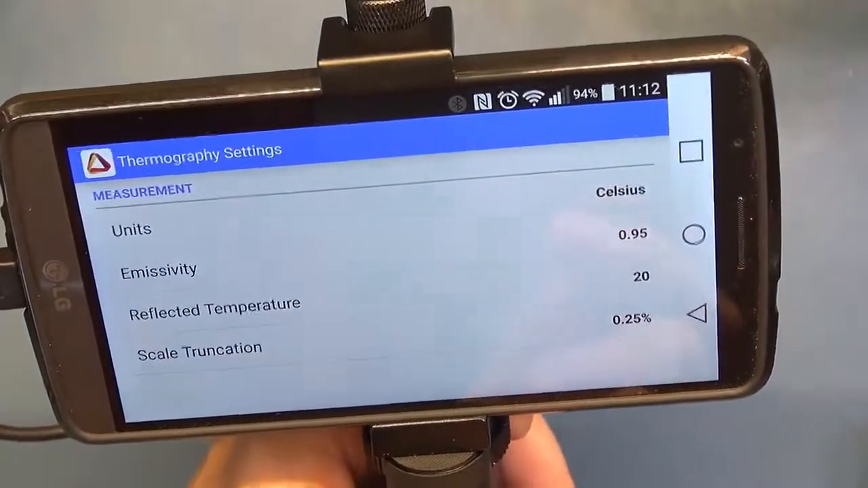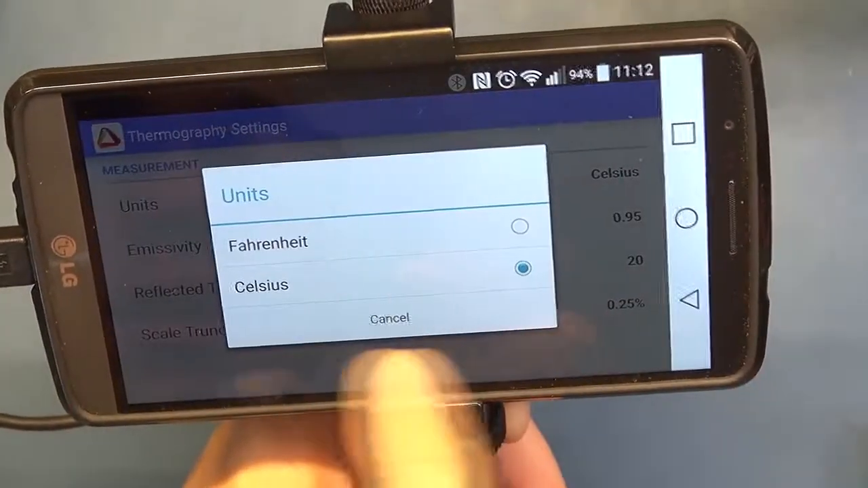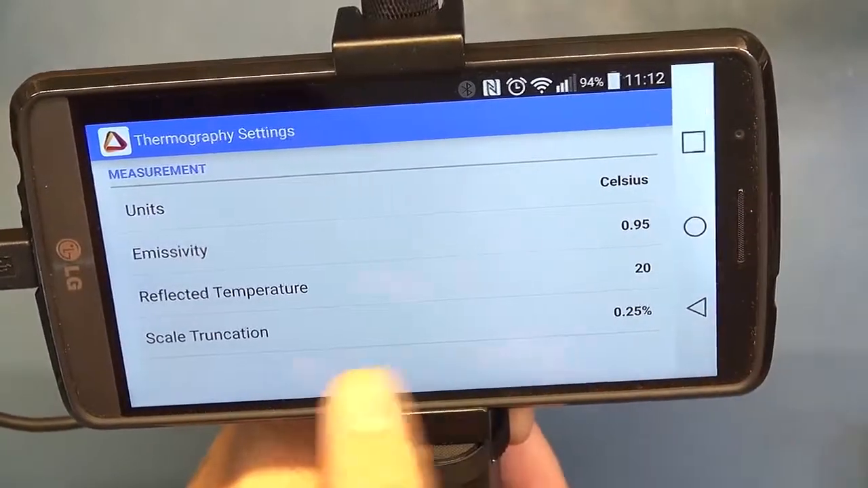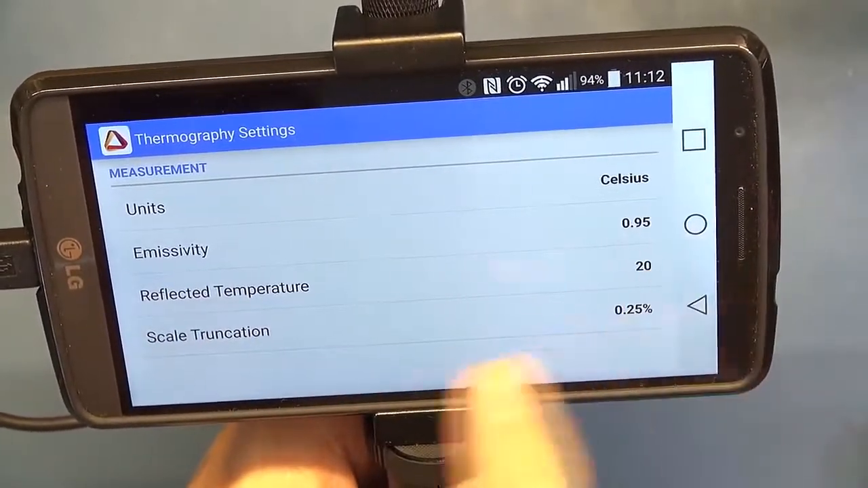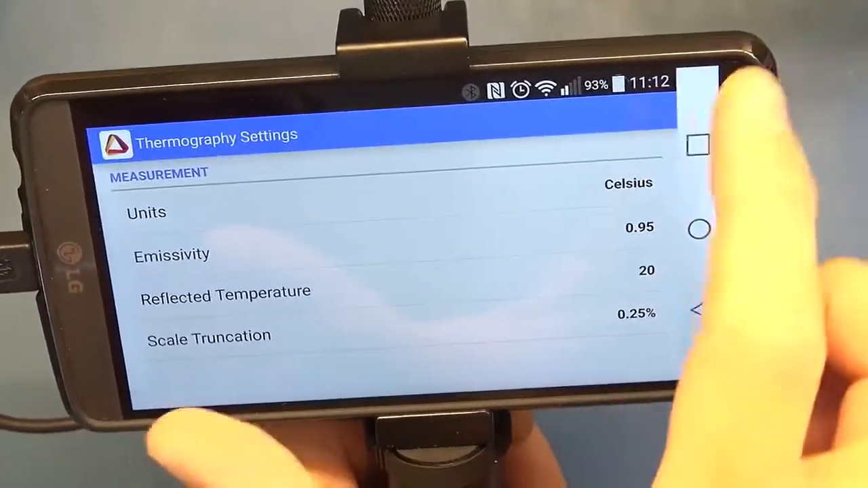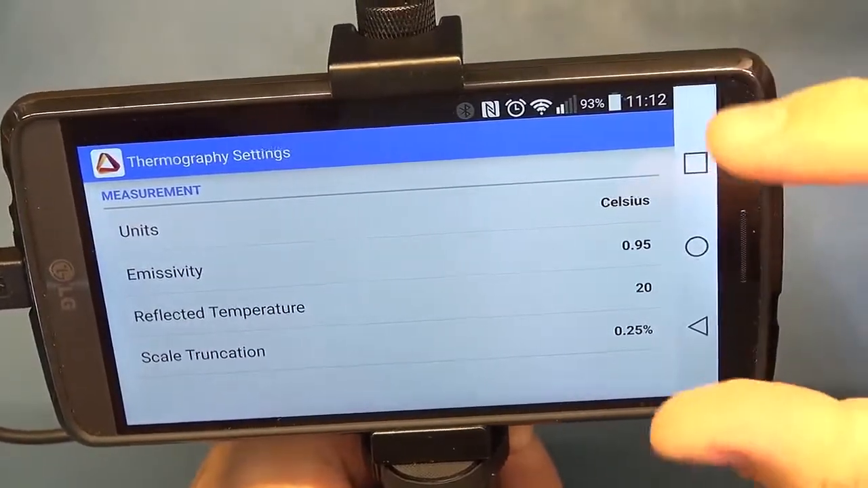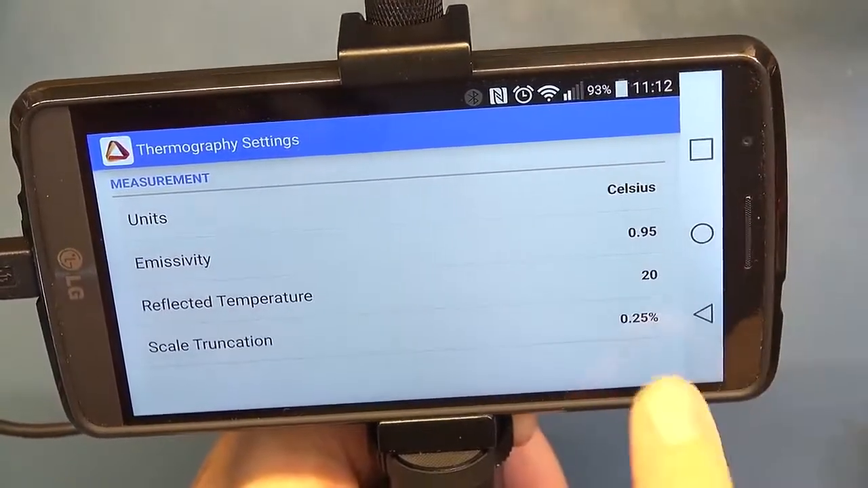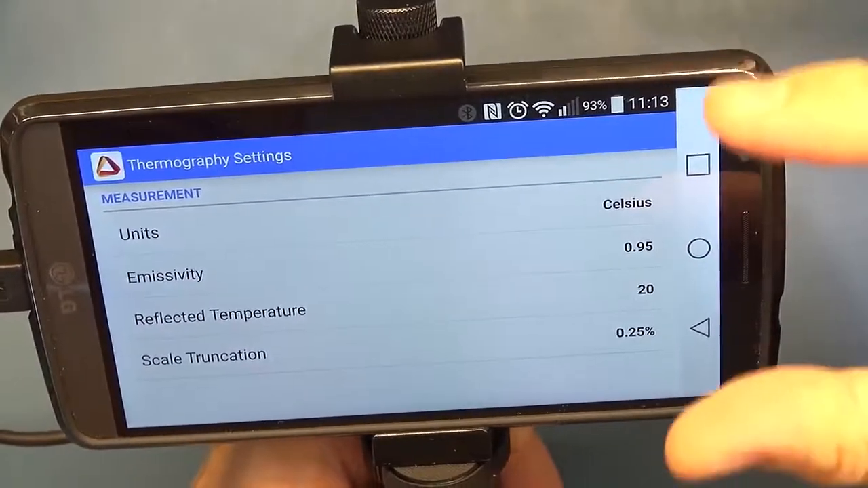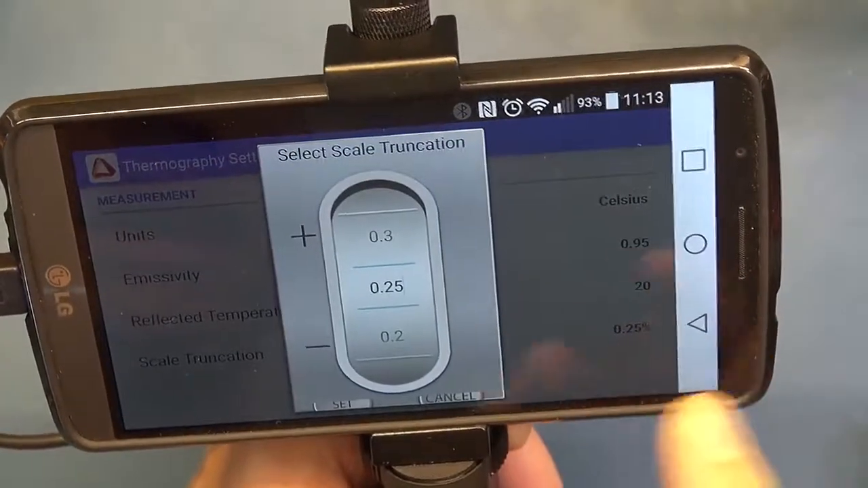You've then got your thermography settings, and this is where you can change between your units. You've got Celsius and Fahrenheit. You've got your emissivity setting, which you can get to quickly from the main screen, your reflected temperature, and your scale truncation. Now, scale truncation, your camera is going to look across the field of view and decide the scale on the side, the temperature scaling. And you can set the percentage of pixels that it's going to use to dictate that, to make it more sensitive in the way it selects that scaling on the side. So that can be a really handy feature.